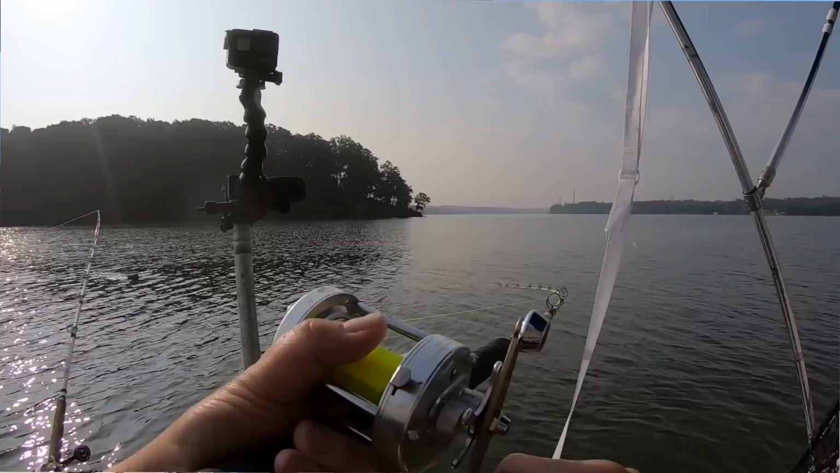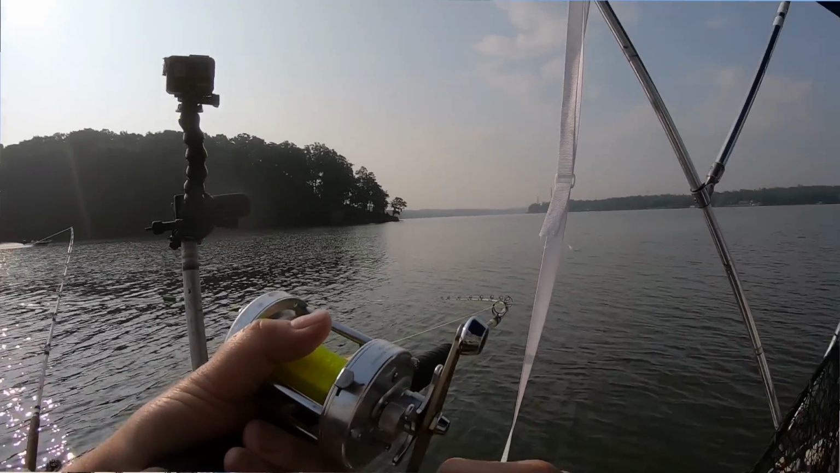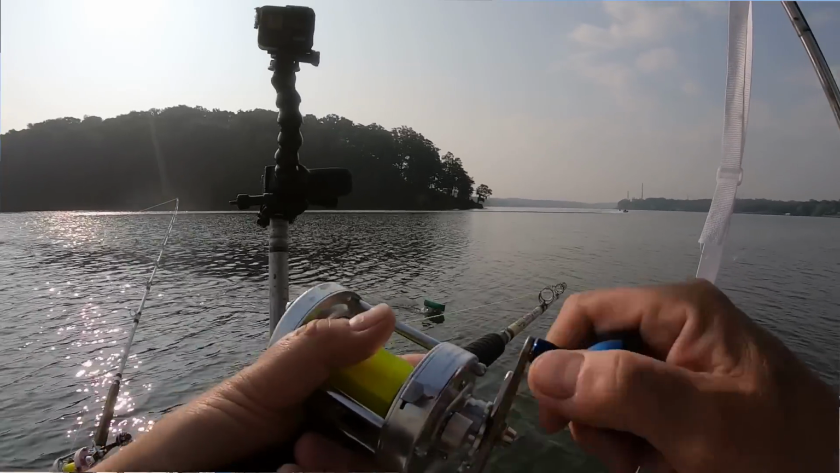This is finally one on the perch heads. I hadn't had a single bite on a perch head yet. All 6 fish that we caught up to this point have been on those fillets. Better fish here.